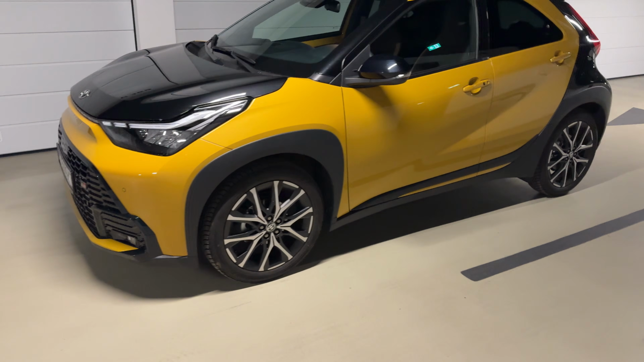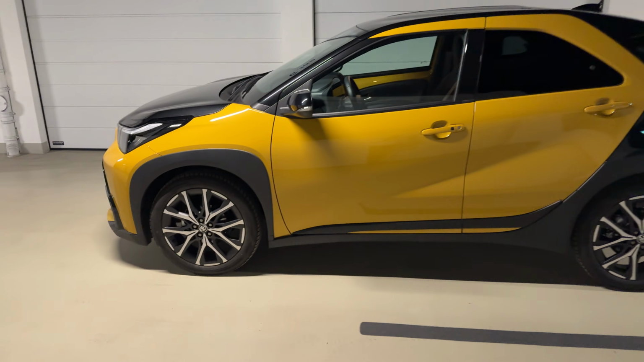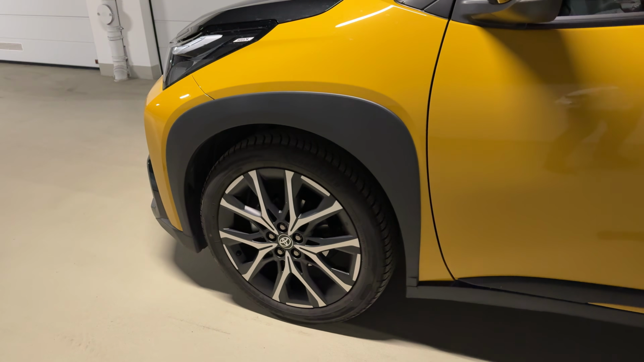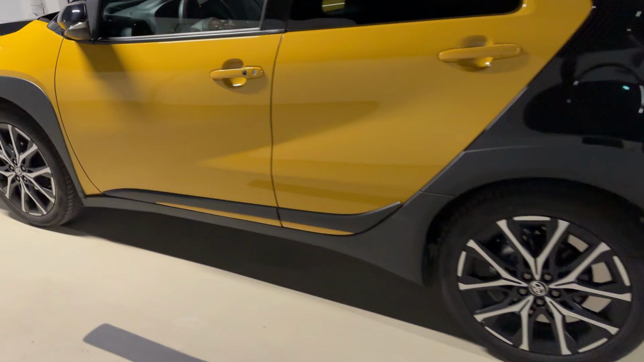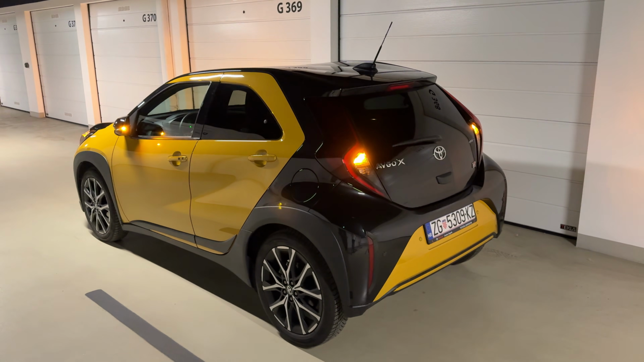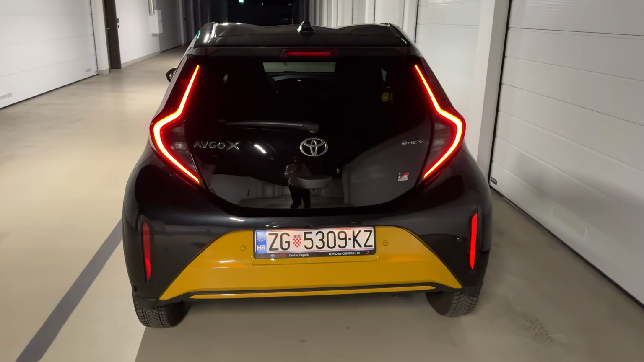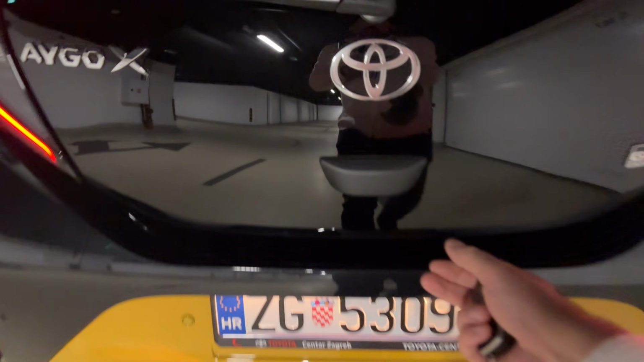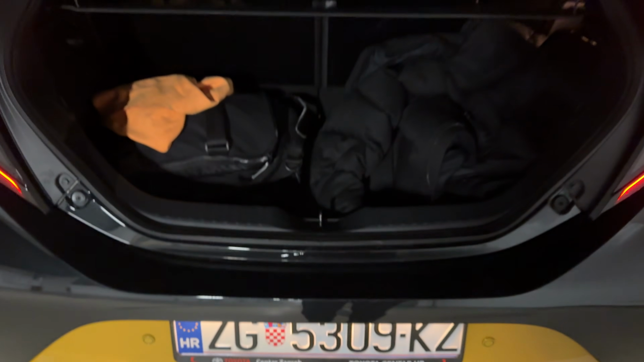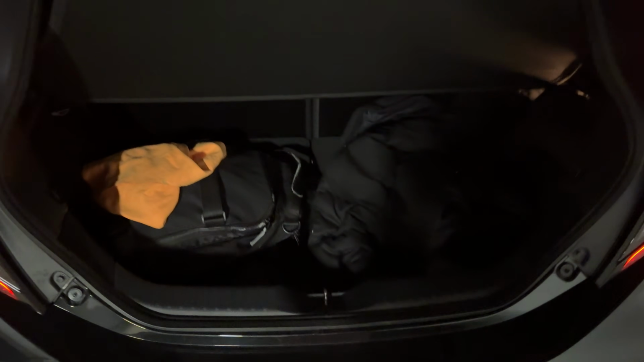Moving on to the side, 3 meters, 77.6 centimeters is the length of the car. Sits on the 18-inch wheels for the model in our video. And now from the rear, let me unlock it. Once again, you will see the beautiful tail lights. And then if I press this, is the trunk space, 231 liters of space in here.